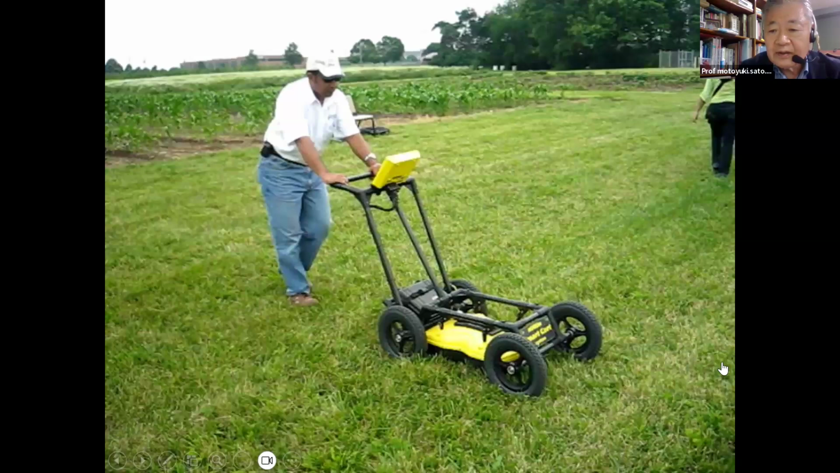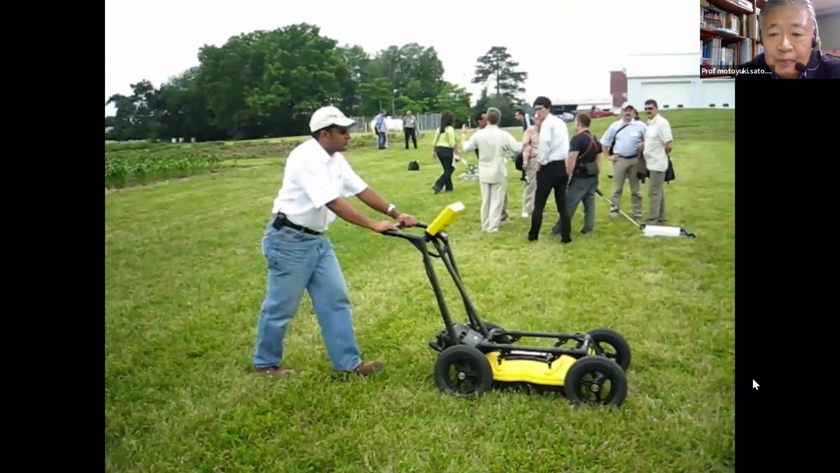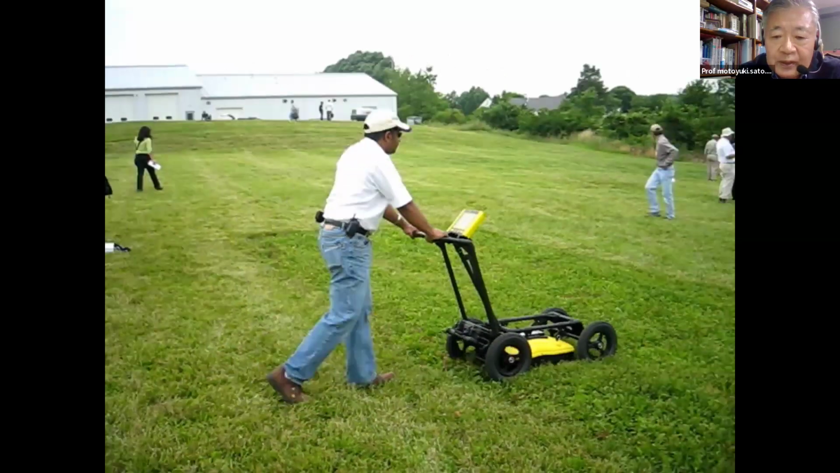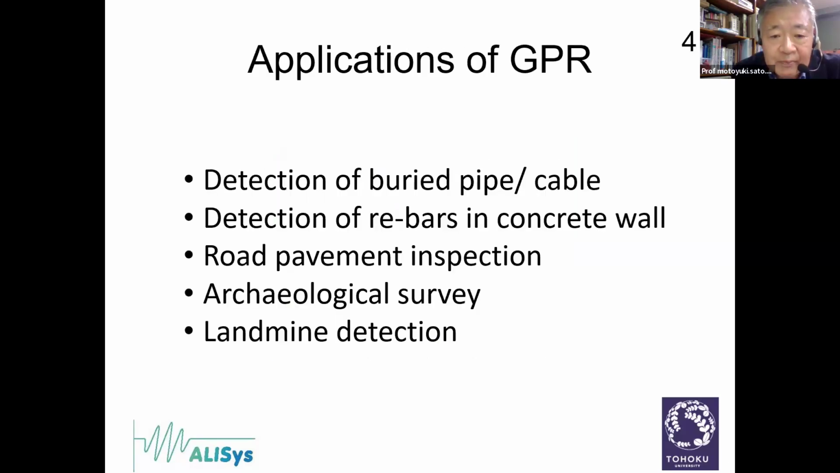I think not so many people have ever seen what GPR equipment looks like. This is a very typical GPR equipment, and he is just moving this cart, but at the same time, he can see the subsurface structures. This type of GPR is commonly used for detection of buried pipes.